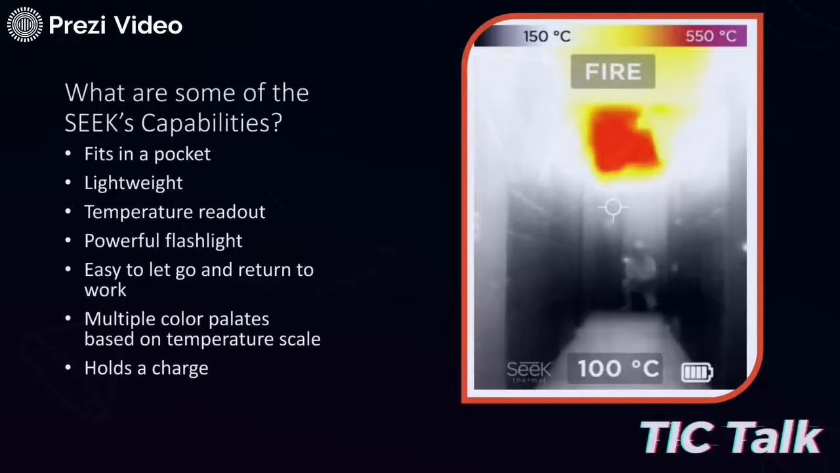That flashlight, you'll play with that. That flashlight on the right-hand side is extremely powerful. And then maybe one of the most important things is that it holds a charge. I've had the camera on most of the morning. Believe it or not, I was messing with it and getting some pictures and putting together this presentation, and I've only dropped 1 bar off of the camera that I have in my hand, and it's been on for about an hour to an hour and a half already.